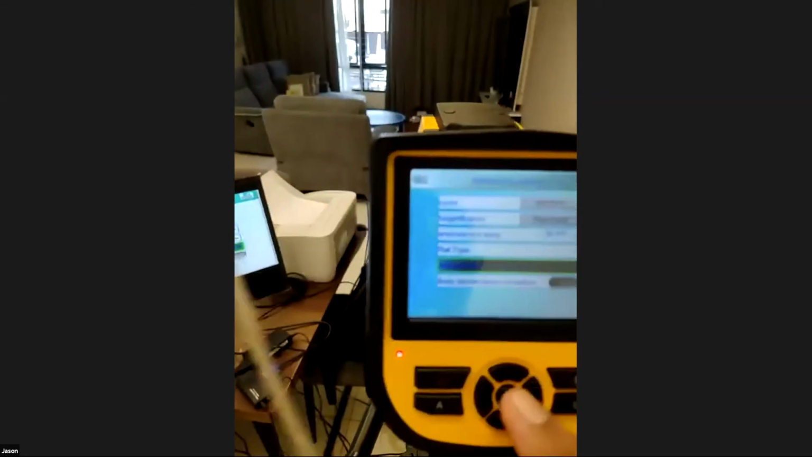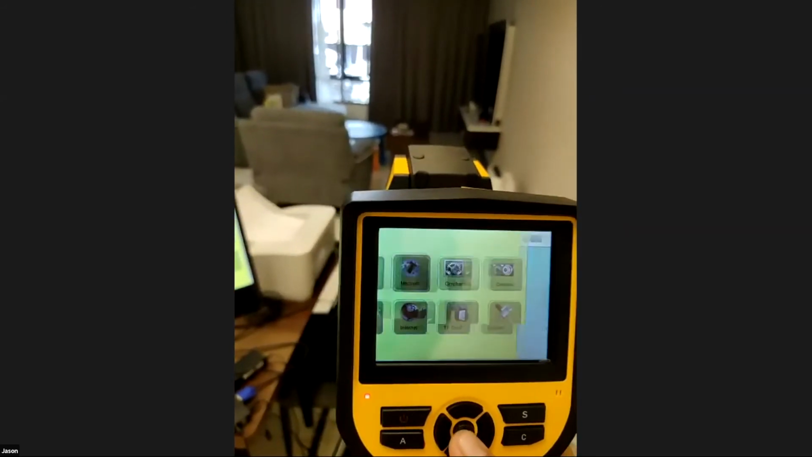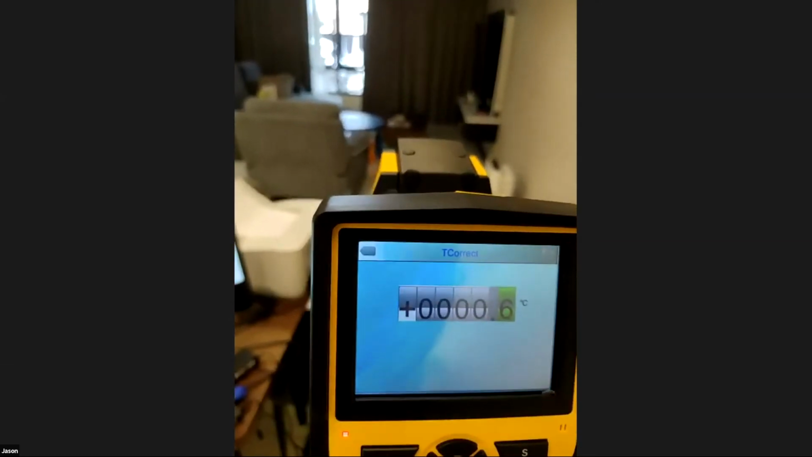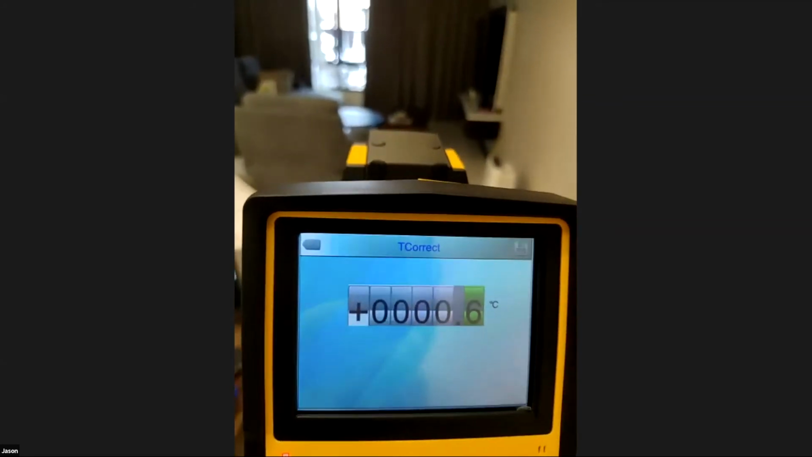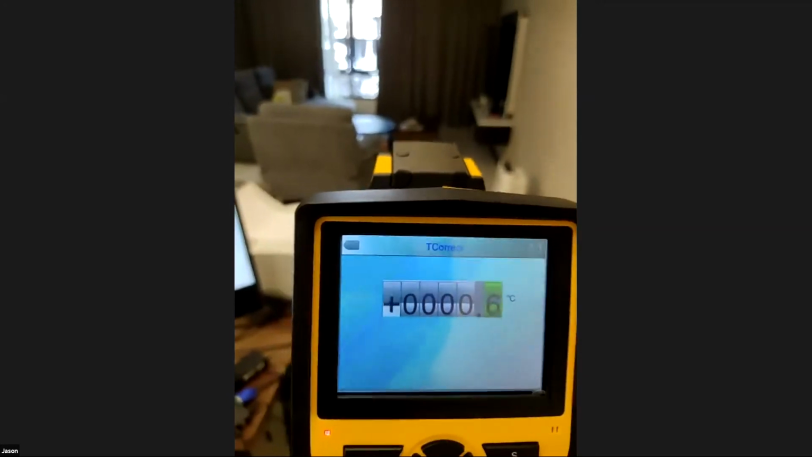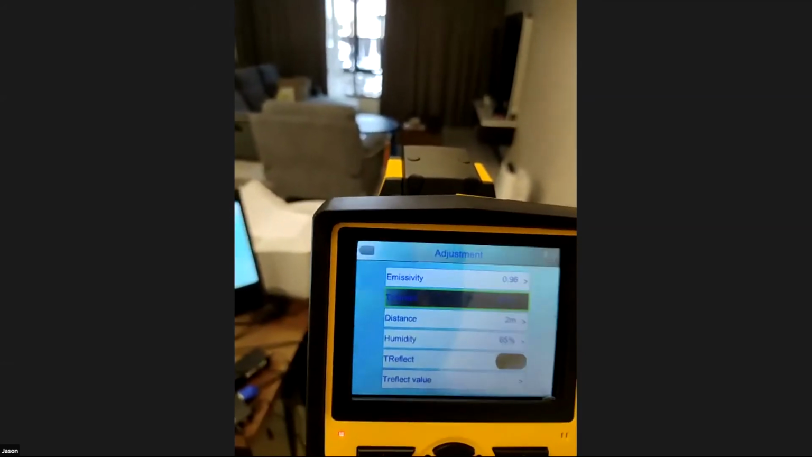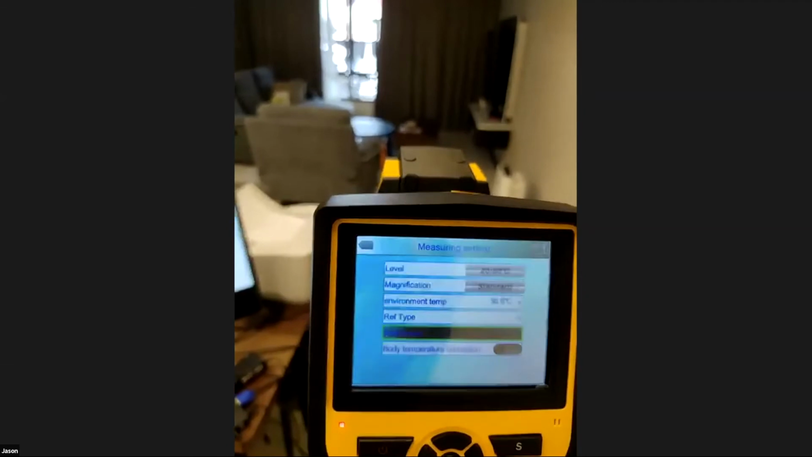So we can use the manual adjustment, which is here, under measure, adjustment, and T correct. This is where you add in the temperature so that you can fine tune it to be more accurate. As we all know, this model is plus minus 0.6. By default it has actually been set to plus 0.6. Like what we showed just now, when I stand in front of the camera, it gets me a reading of 36 point something.